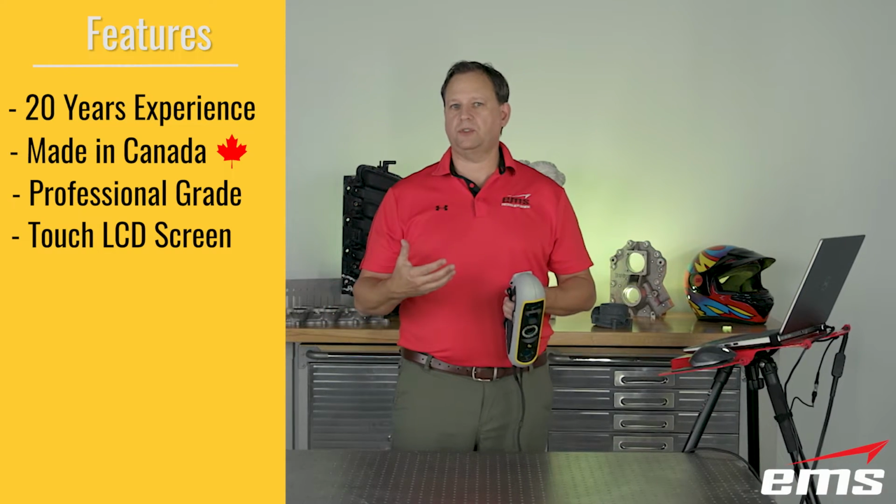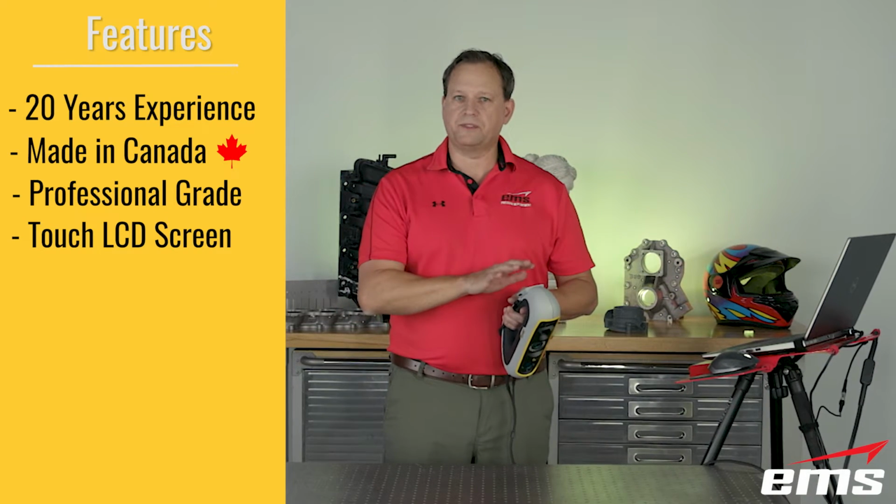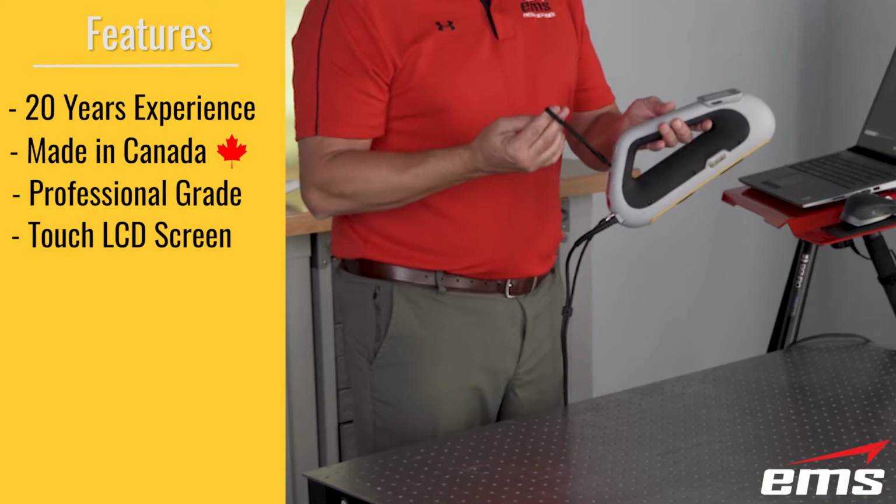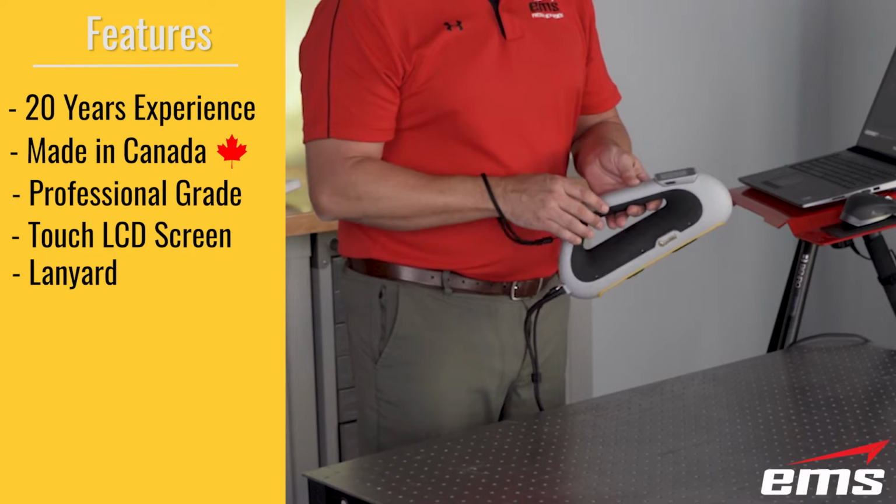It also will change colors, similar to some of the other Creaform scanners. If I'm too close or too far away or I lose position, this LCD screen will give me the color, and so will the computer screen. You can add this lanyard, which is really nice, so if it slips out of your hand, it doesn't fall to the ground and break.